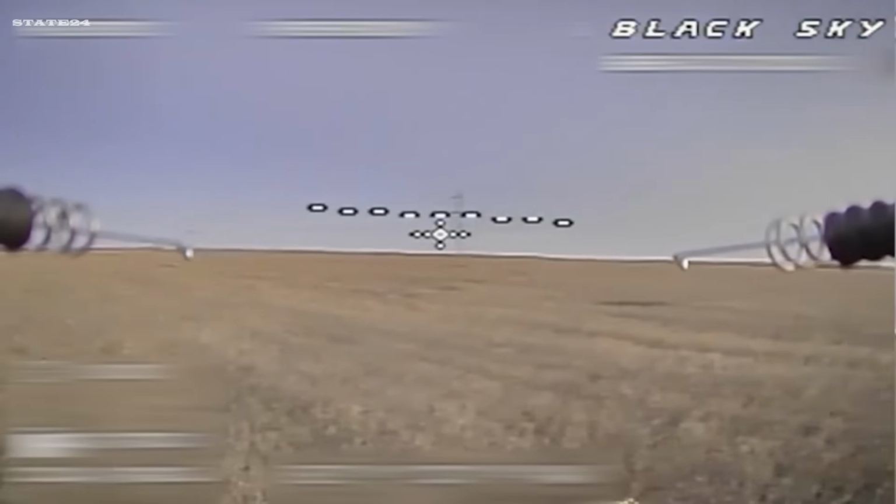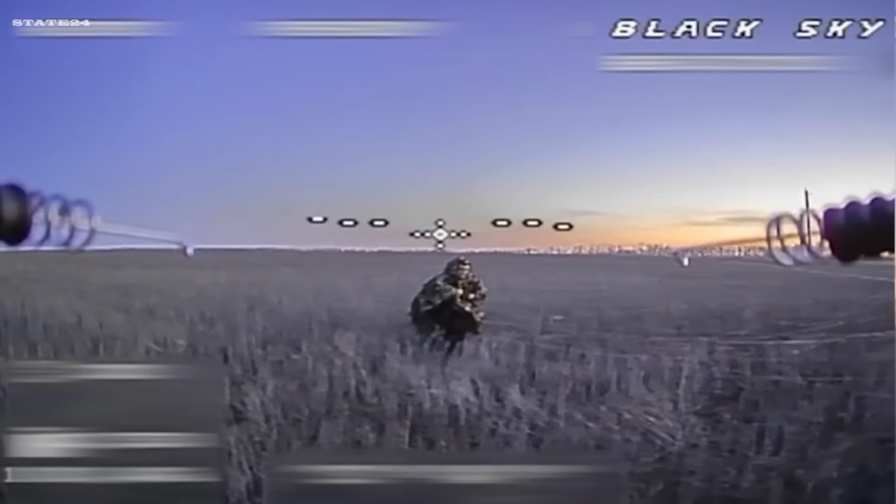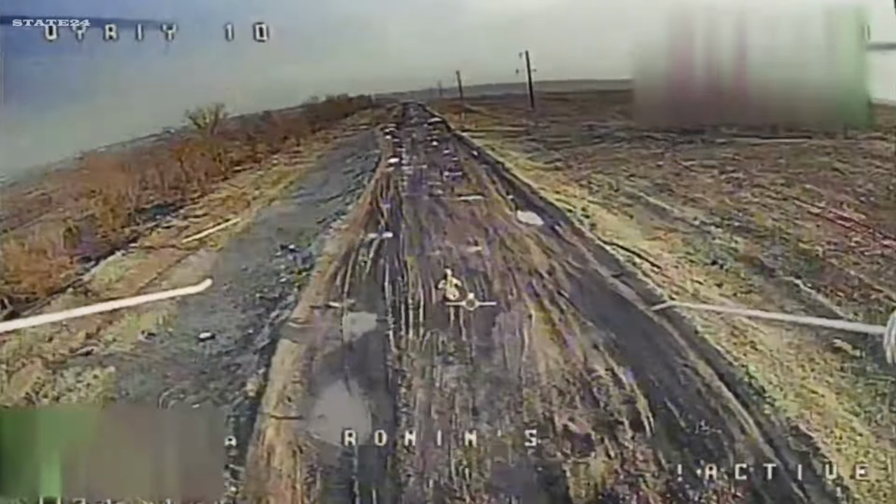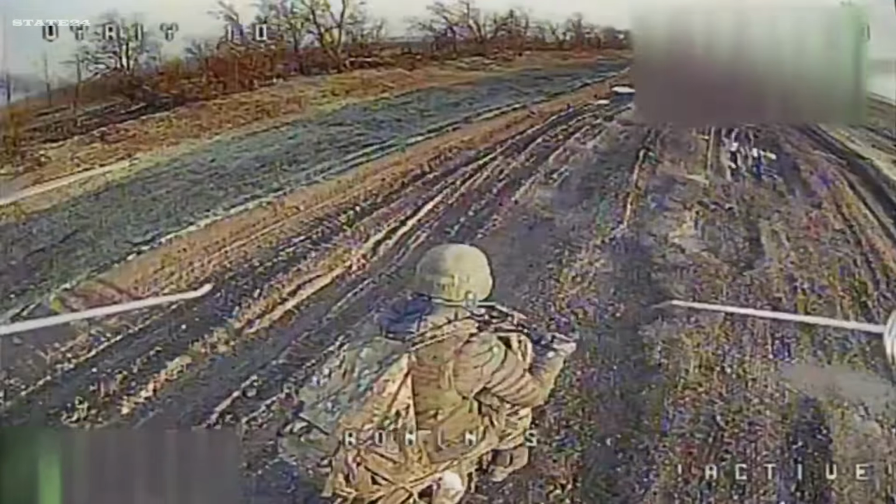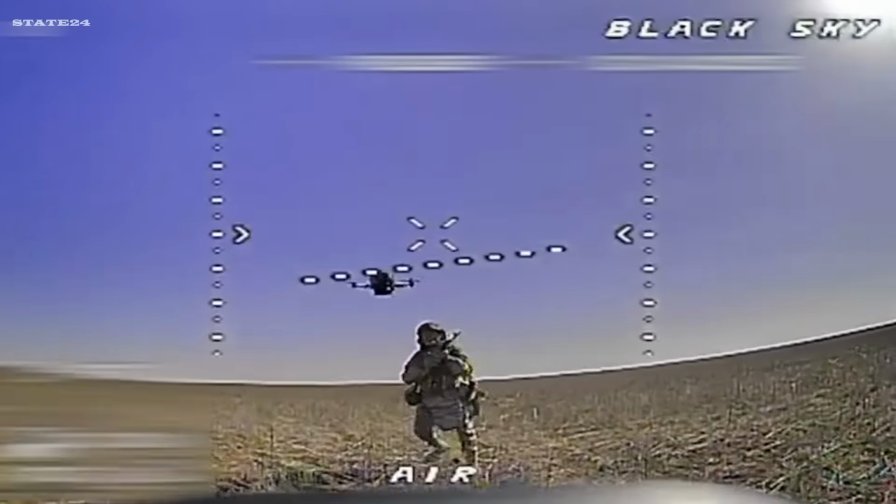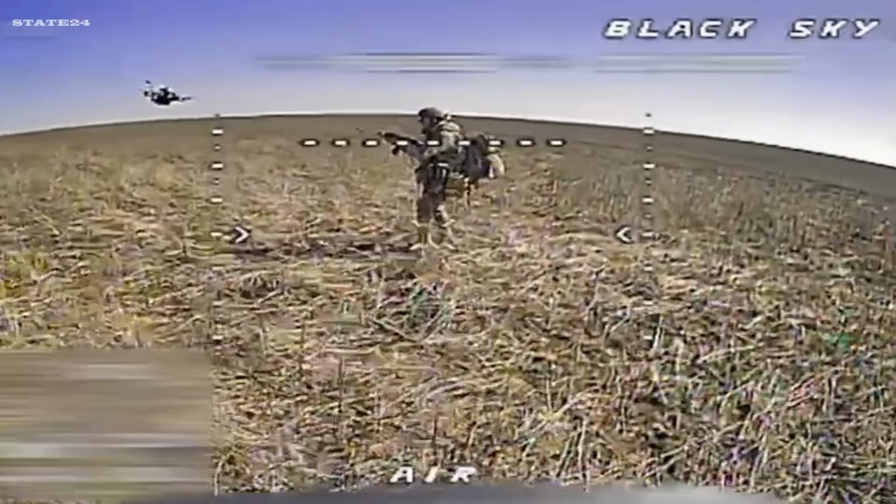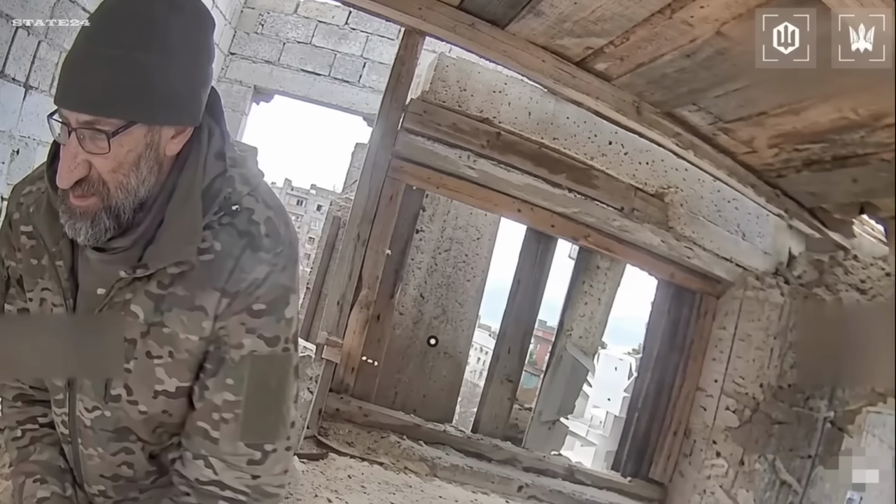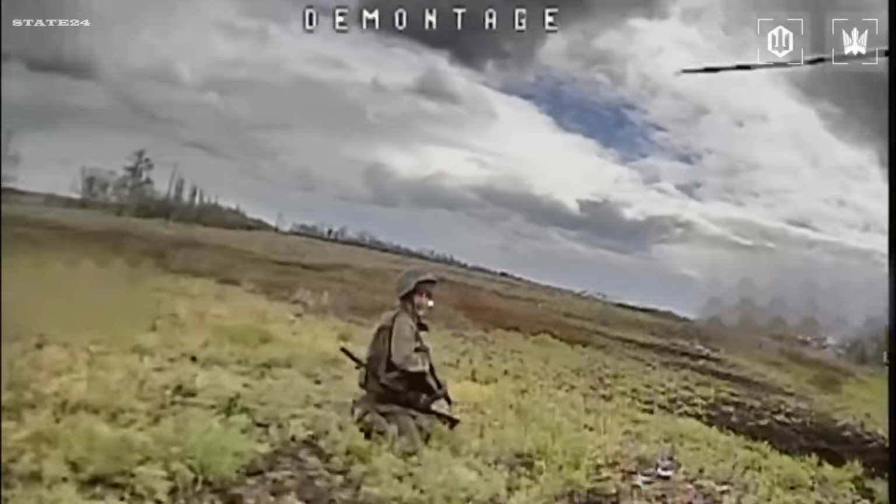The drone locks on and closes in before the soldier on the ground can even process what's above them. Some run, some freeze. Some don't react at all until it's already too late. No cover, no counter, no support coming. Just isolated men in open terrain, completely defenseless against what's closing in from above. This is the front line in 2026. And once that drone has you in frame, there's no second chance.